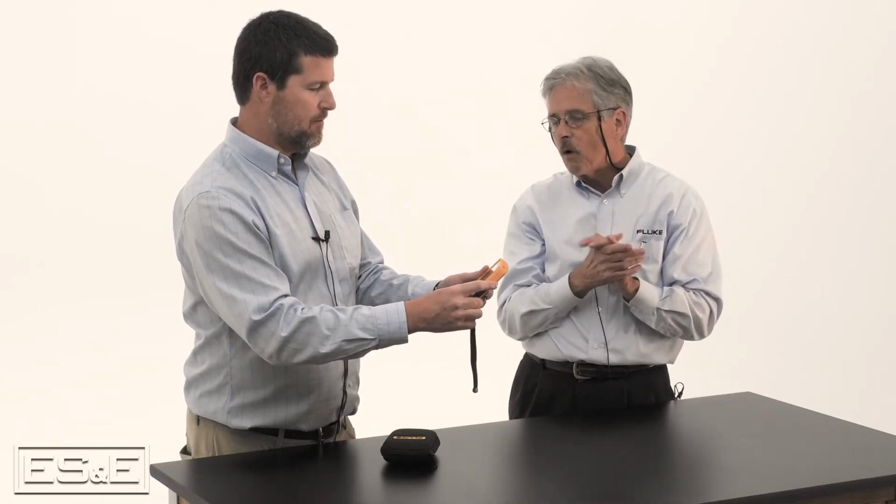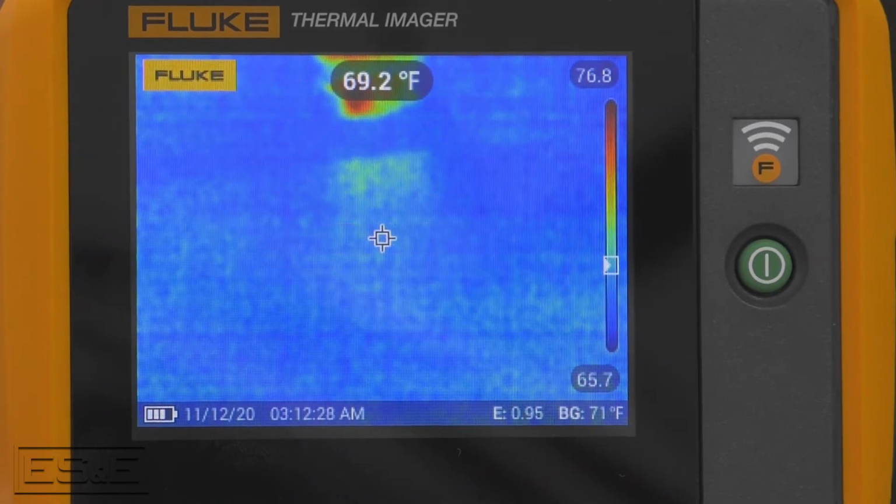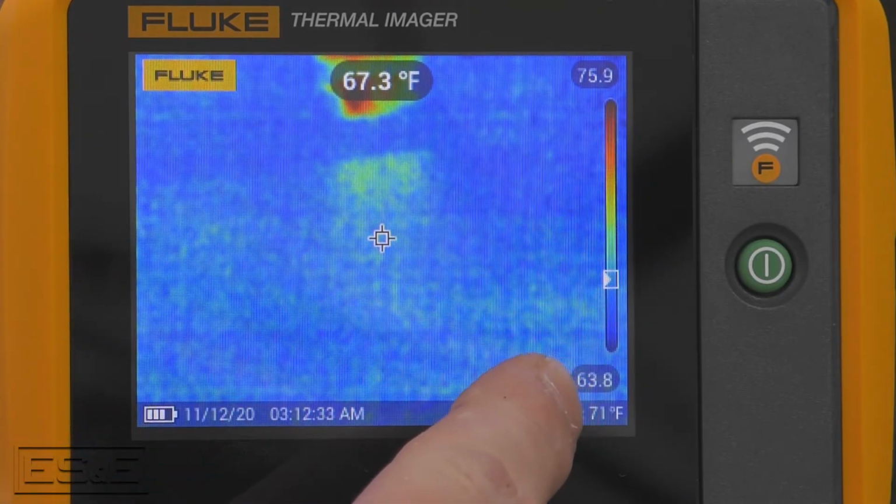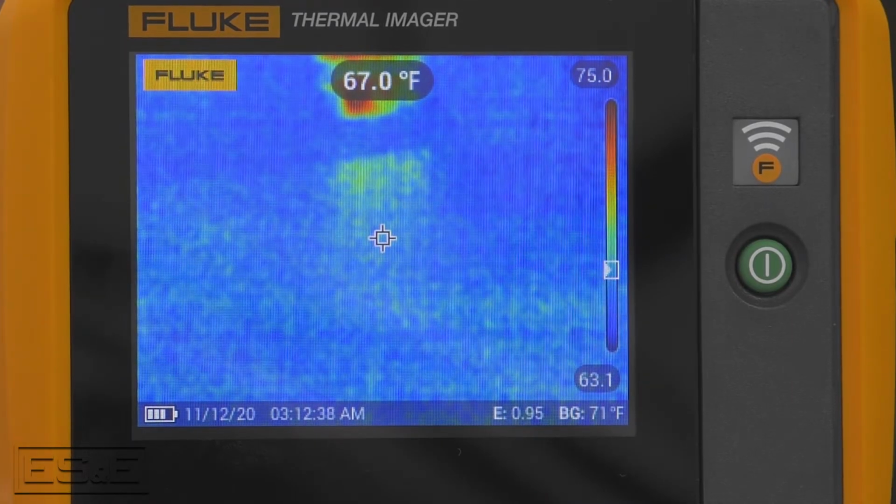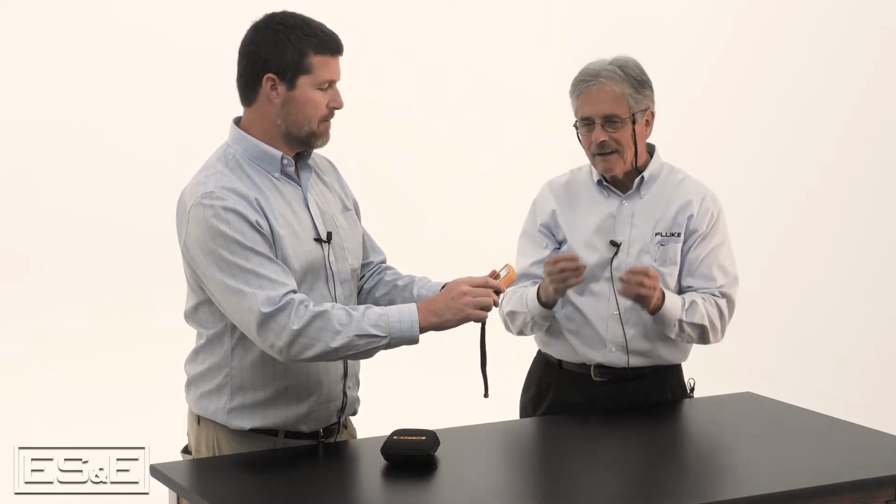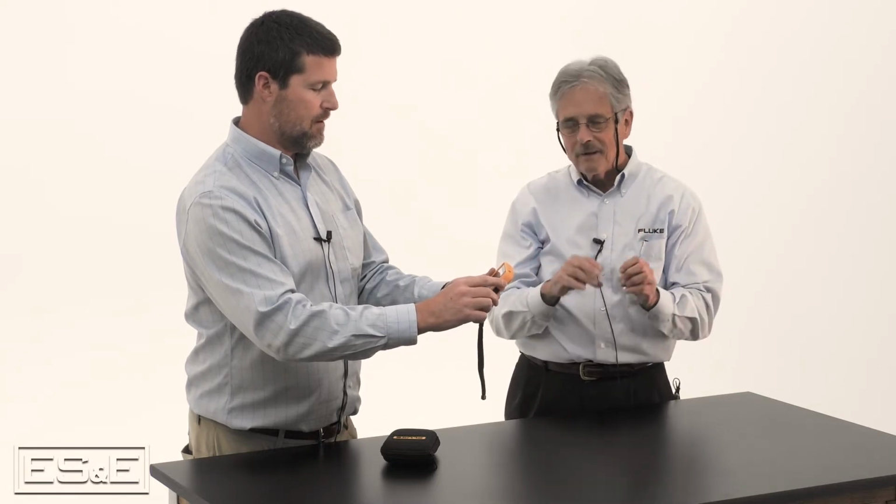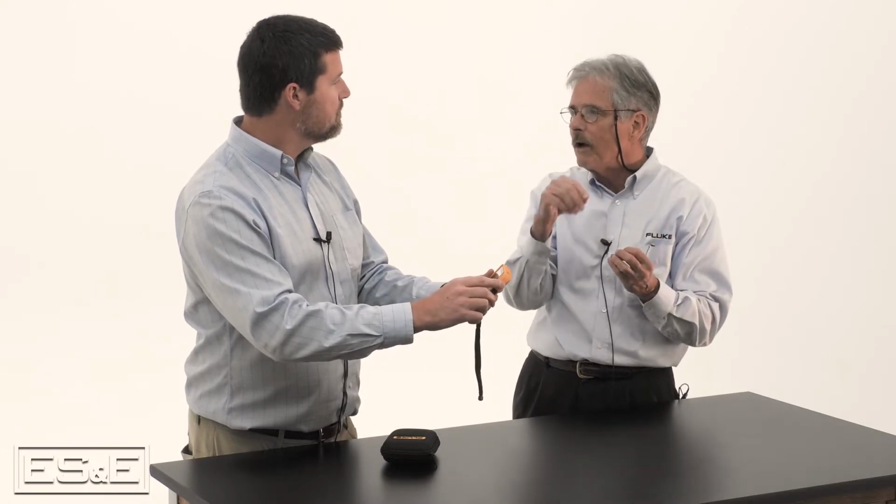If you look on the far right-hand side, you see the color display there, the color scale. I see a 71 at the top and a 65 at the bottom. And it's automatically controlling that scale. This is like a paint-by-numbers art kit. The way you're set up now, red is hot, blue is cold. So the temperatures that are closer to your upper range, the 71, will be very red. The ones that are cooler will be blue or yellow-green, somewhere in between.